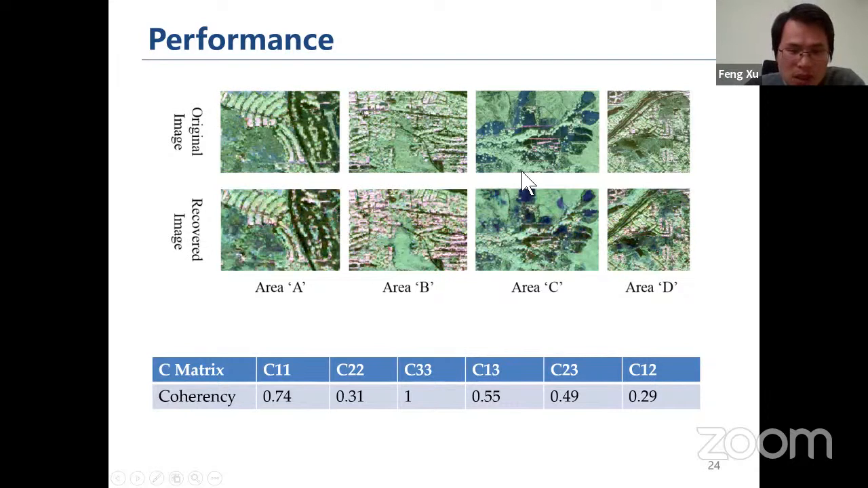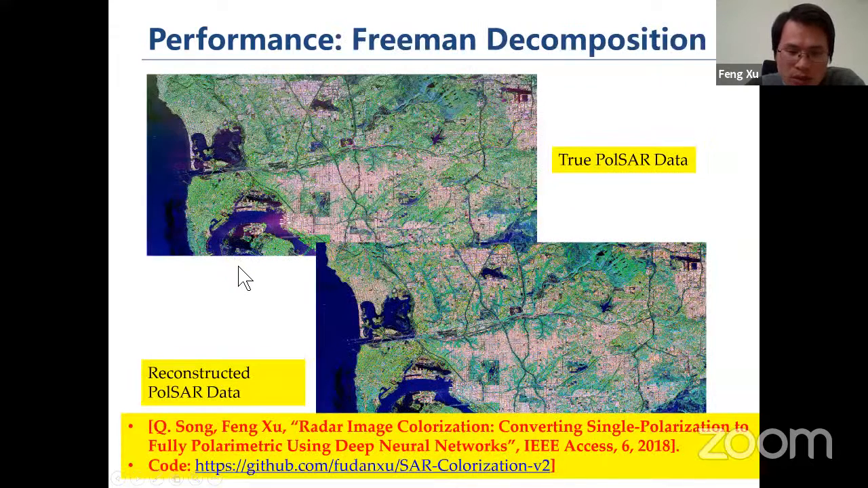And this is another case, another image, right? We take a brand new image, and we just use one channel as input to this neural network, and it can reconstruct the 4-pol SAR image. This is a paper related to this work, and the code can be found on the web page.